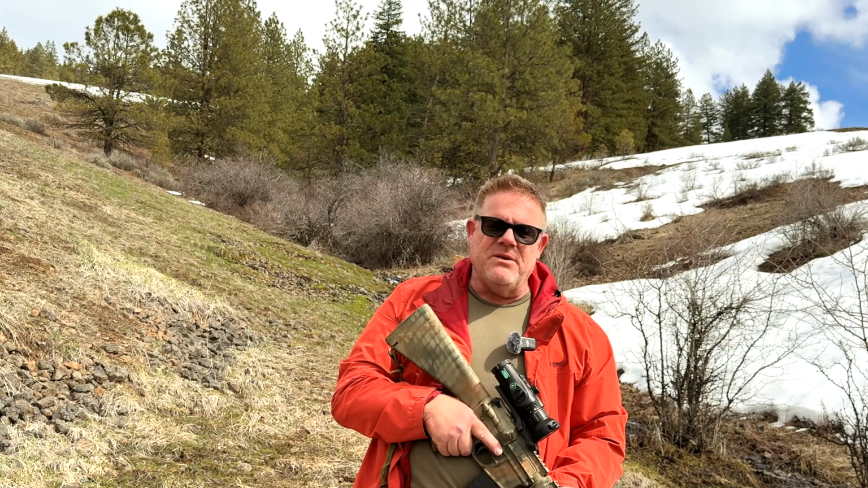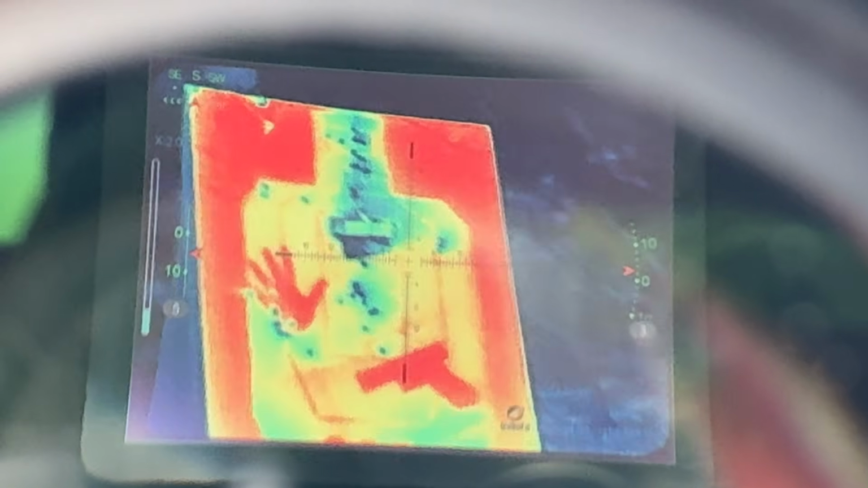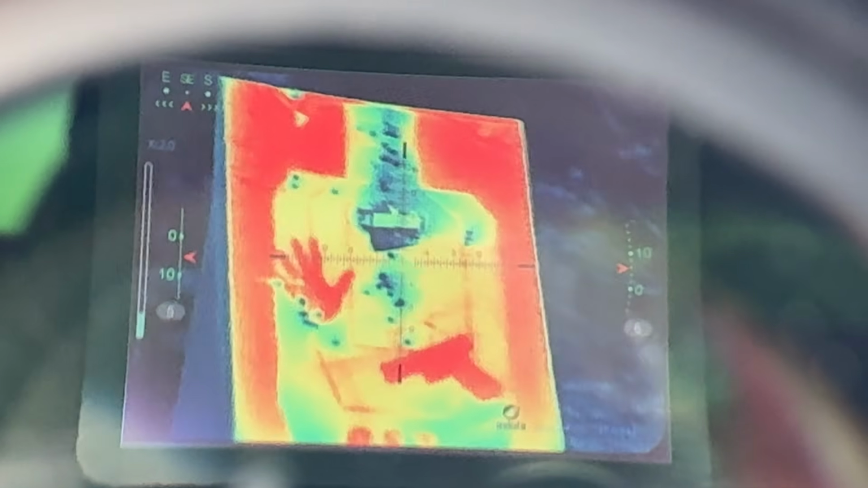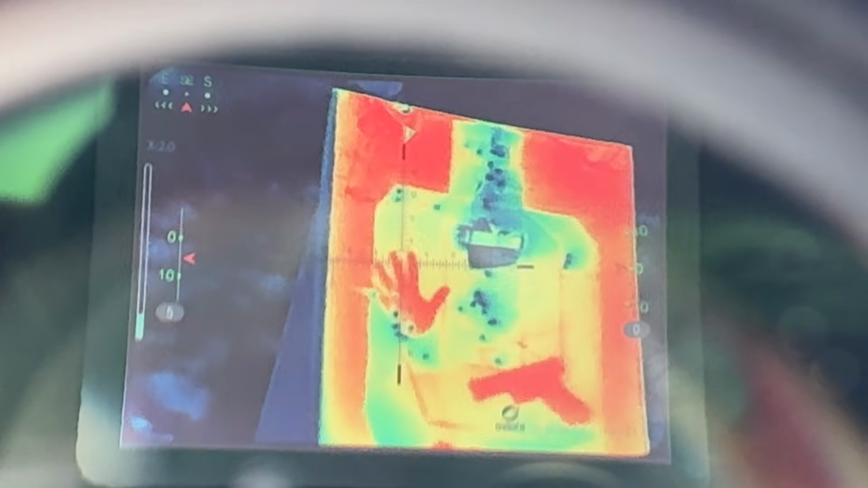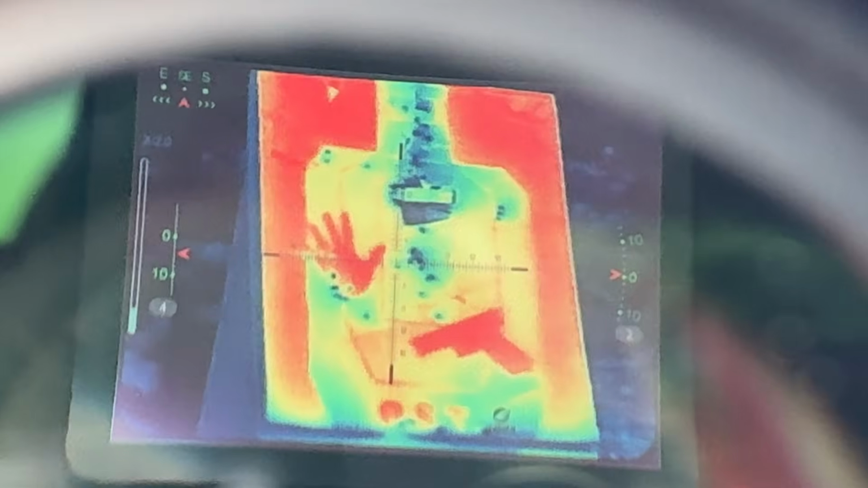Now, on board your MT1000, you're going to find a compass and gyroscope mode on the left and right side of your screen, respectively. Handy little features that let you know not only what direction you're pointing, but also whether your rifle is canted, because as we all know, a canted rifle is going to affect your shot, especially in a more precision rifle than what I've got out here today.